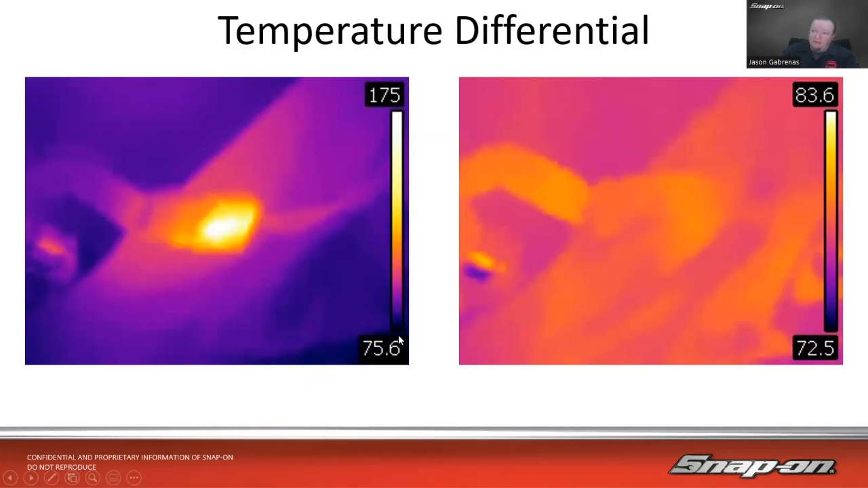And we see right here, the coldest part on the screen, the black, 75.6 degrees. So it's not really cold. That's actually pretty warm for a room temperature. Over here, the coldest thing on the screen is going to be about there, and that's 72.5 degrees. Still, by no means cold. It's only a couple degrees colder than it is over here.